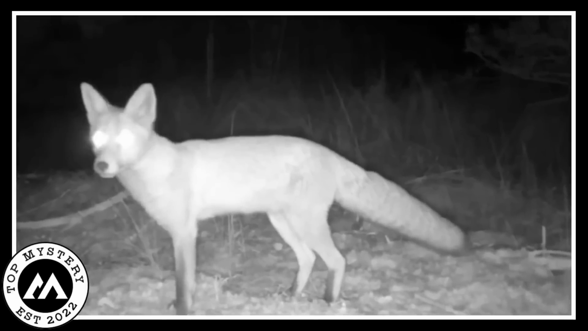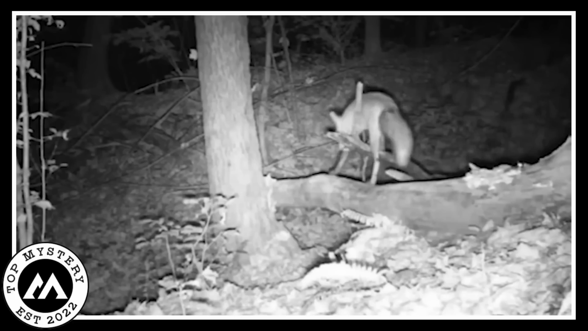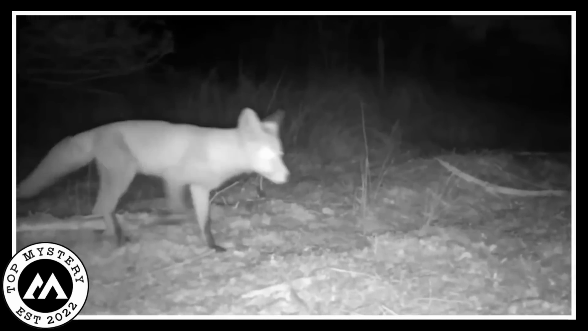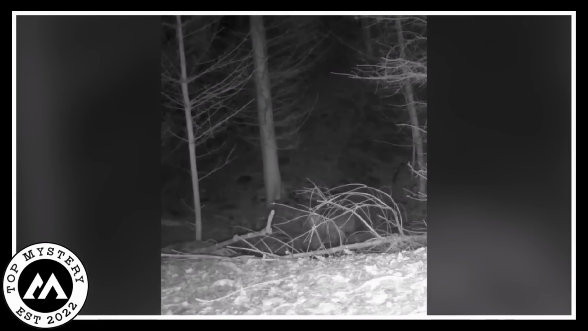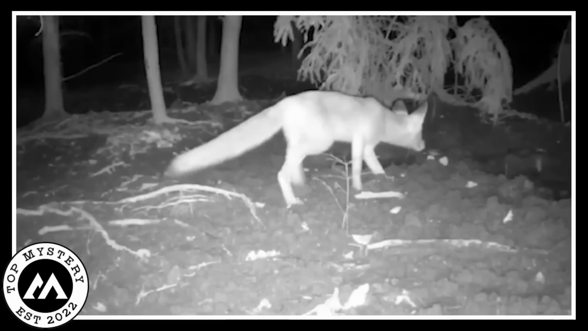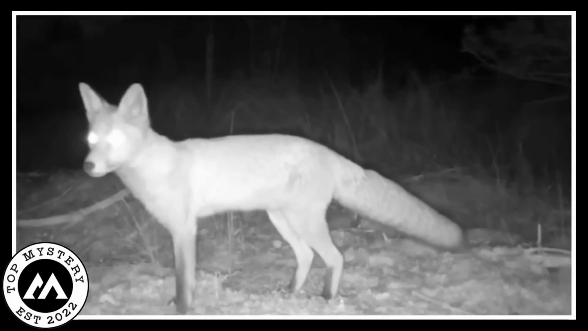This fox, with eyes shining like it borrowed some glow-in-the-dark paint, imagine stumbling upon that footage. It's got this horror movie vibe with the bright-eyed fox wandering in the shadows. The woods are doing their mysterious thing, and here's Mr. Fox probably on a moonlit adventure, or just having a midnight snack. But those eyes, man, they give off a vibe like you're in some creature feature.